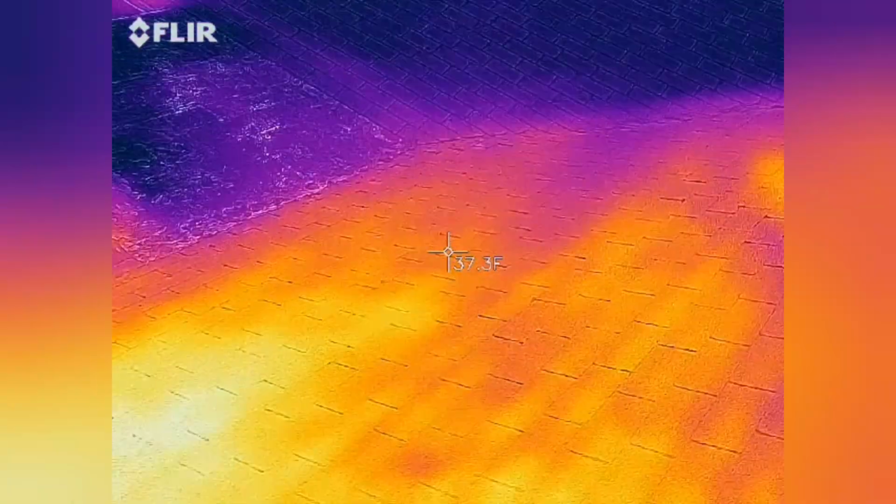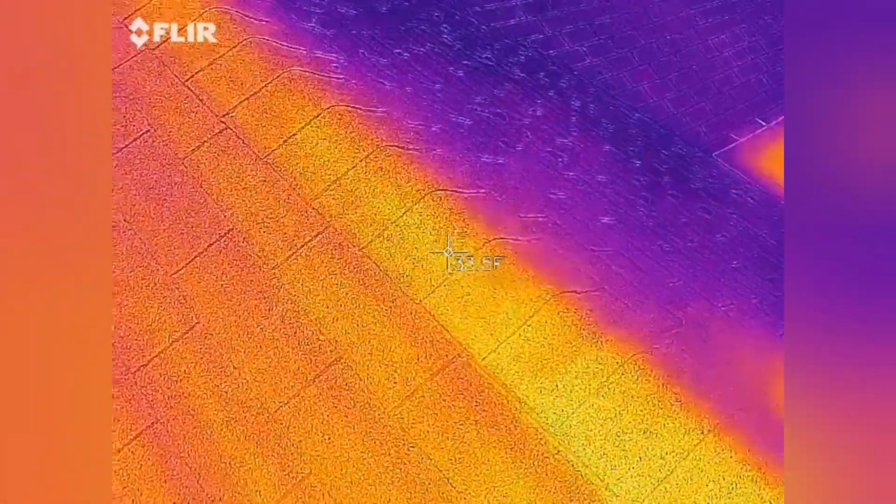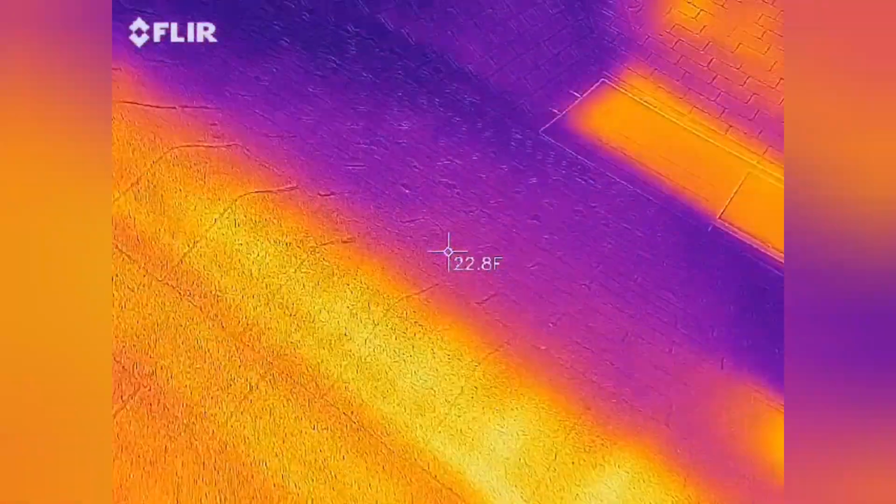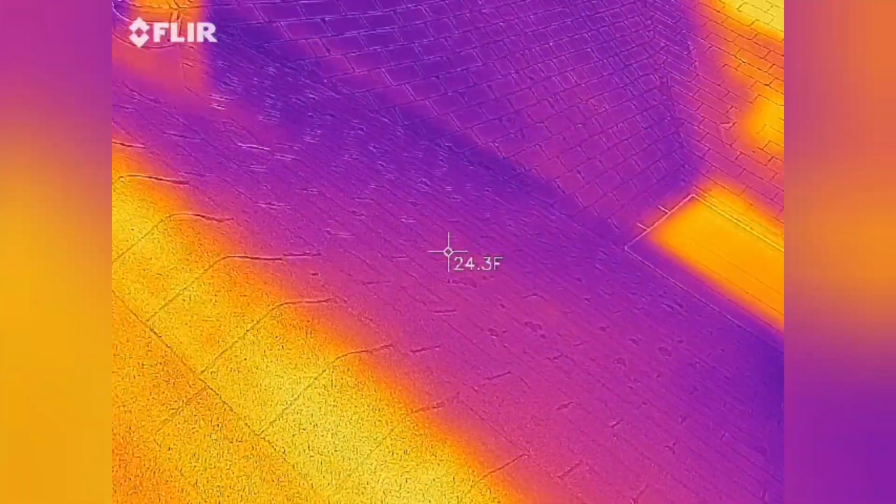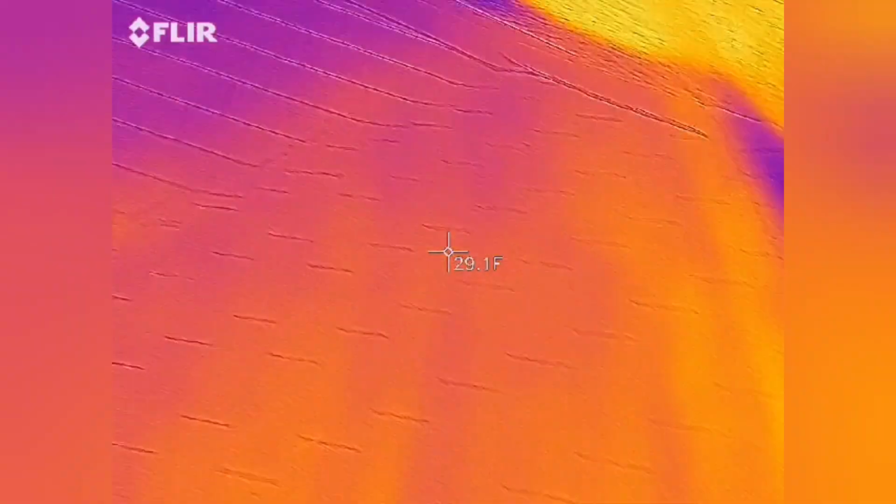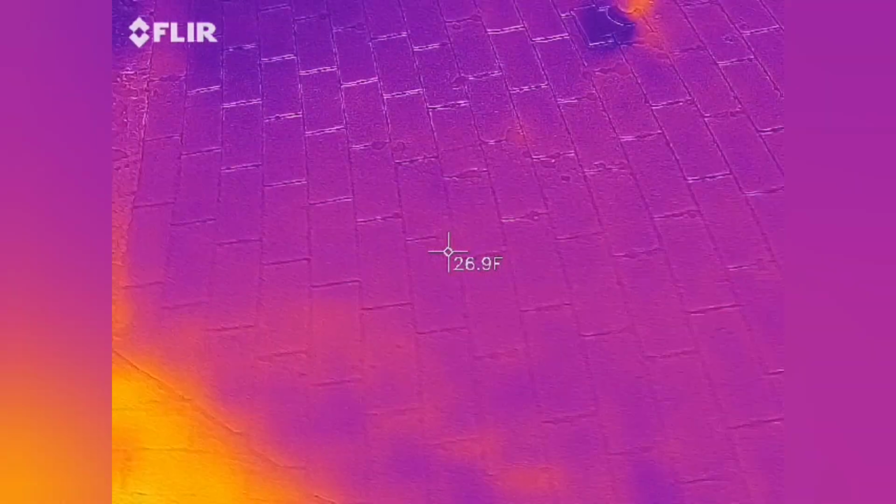Initially, I thought this roof would need a vented ridge system and intake vents, as it didn't appear that there was much soffit ventilation, but now that we're looking at it on the thermal camera, you can actually see that this ridge is staying really cool. 32 degrees right here. It's a cold day and this is in the shade, but a telltale sign that the ventilation is good is that you have a lot of granules up on the ridge. When you get too much heat, the change in temperature causes the shingle to expand and contract, and you lose your granules quicker.